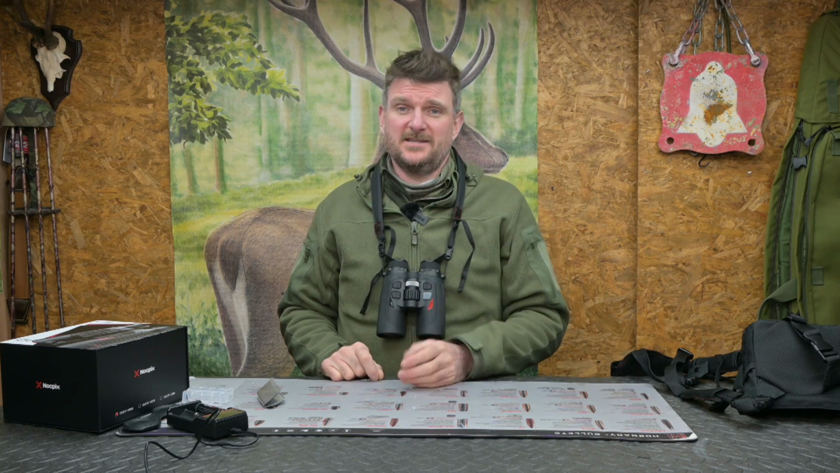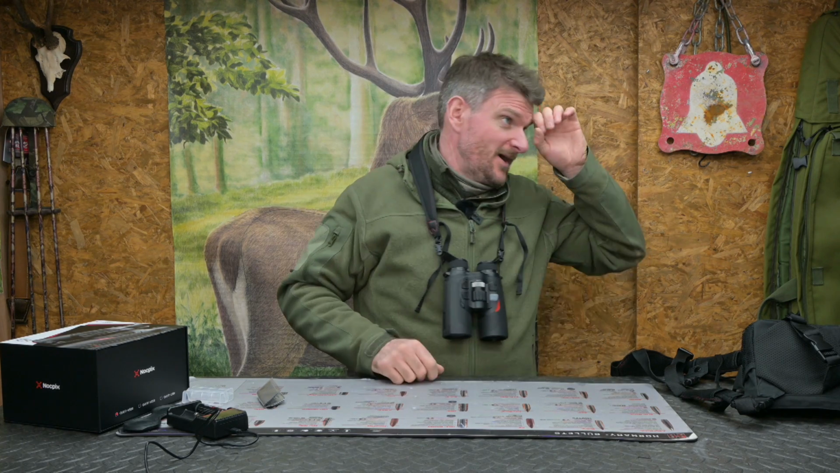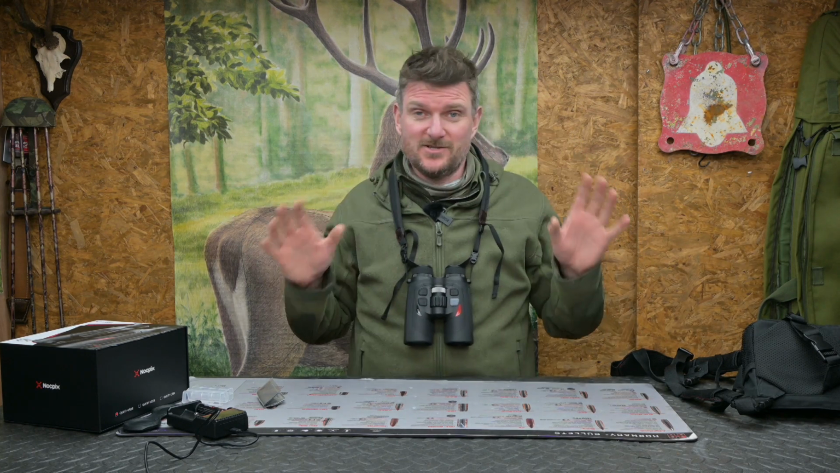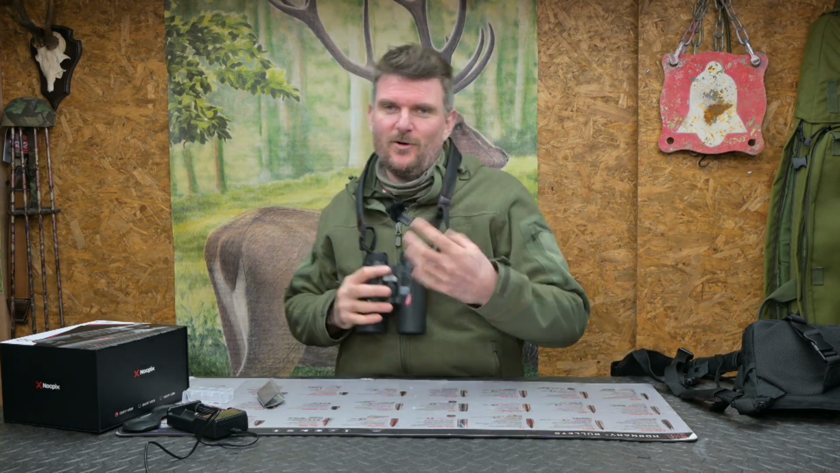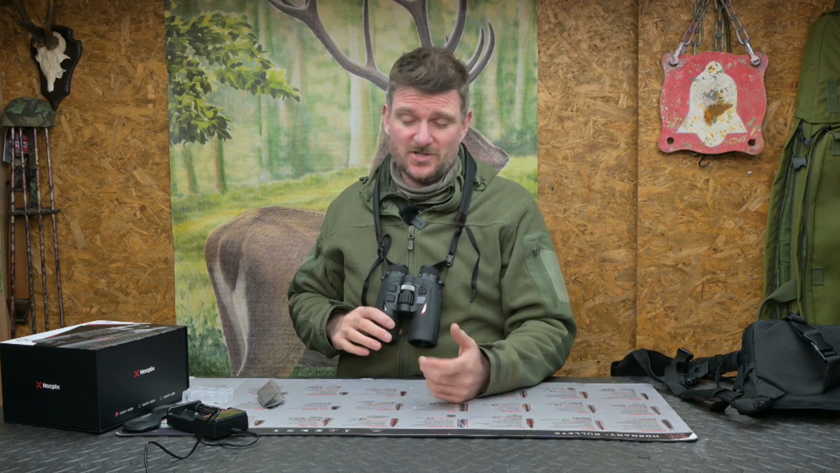One of the downsides is, go back to driving from a vehicle, when you're looking out of a vehicle you can swap eyes. If you've got the passenger window open or the driver's window open, you can swap eyes, swap sides, and you're only really having to move your head to look around. Whereas with a biocular or binocular like this, you do have to move your whole head and your upper body more. But horses for courses, it's what suits you.